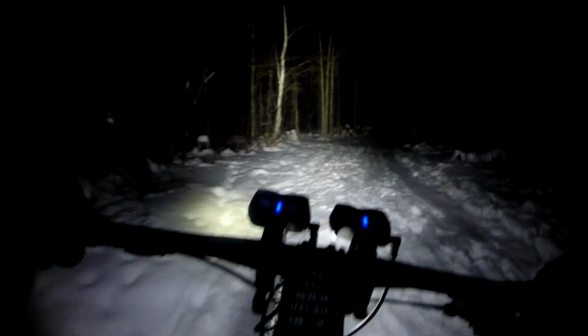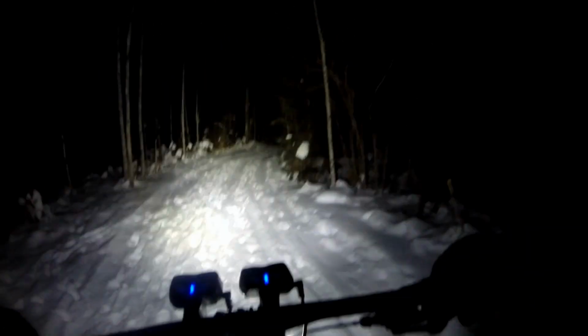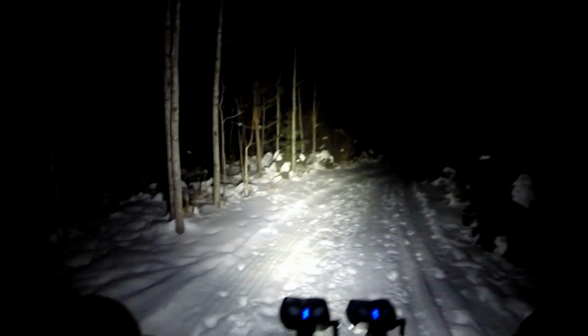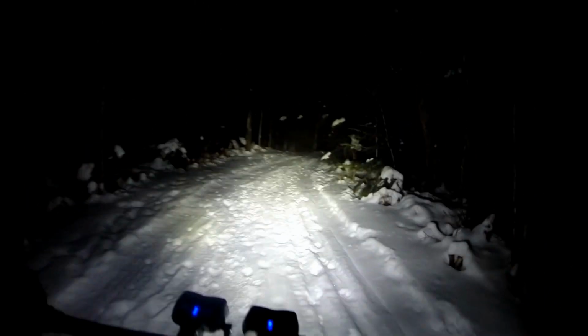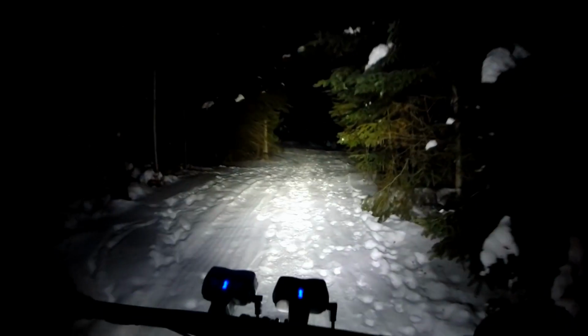Sorry, concentrating on pedaling. Someone tried to ride through here not on a fat bike and they didn't make it up that hill. You can see their tire spin out tracks. Not enough flotation.